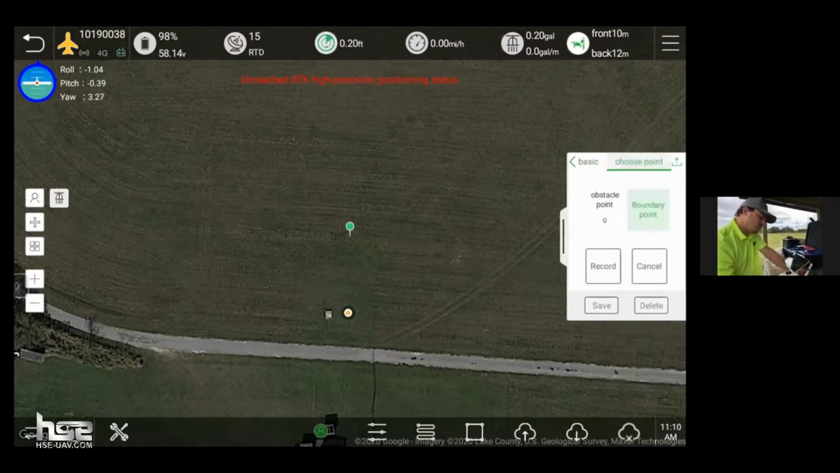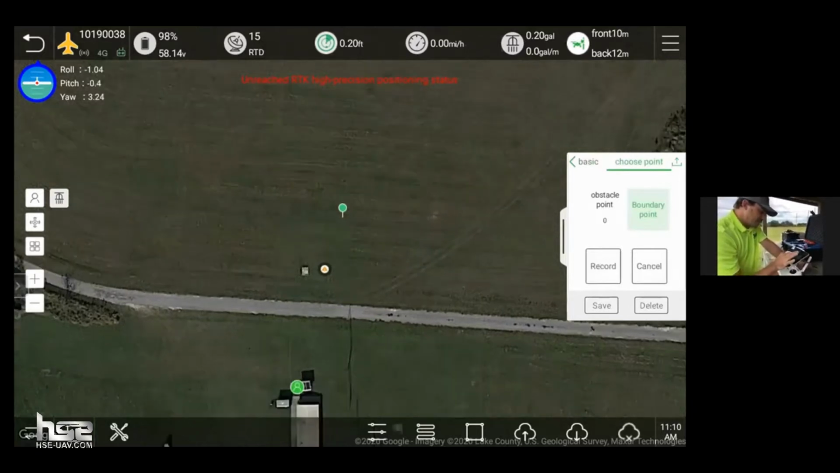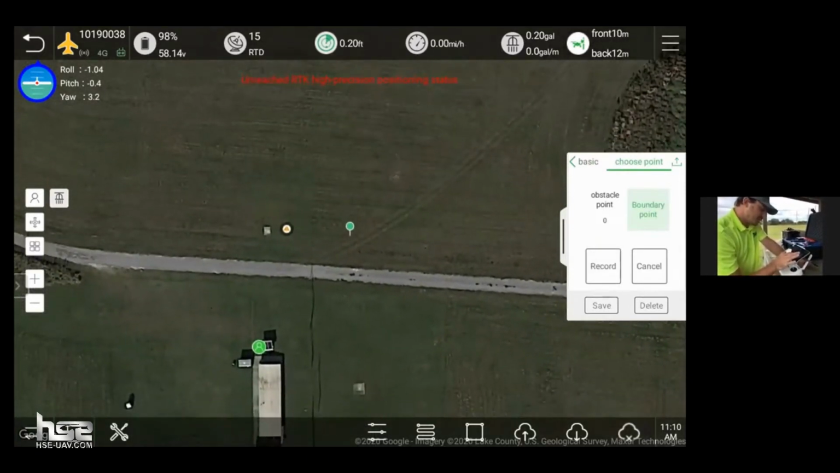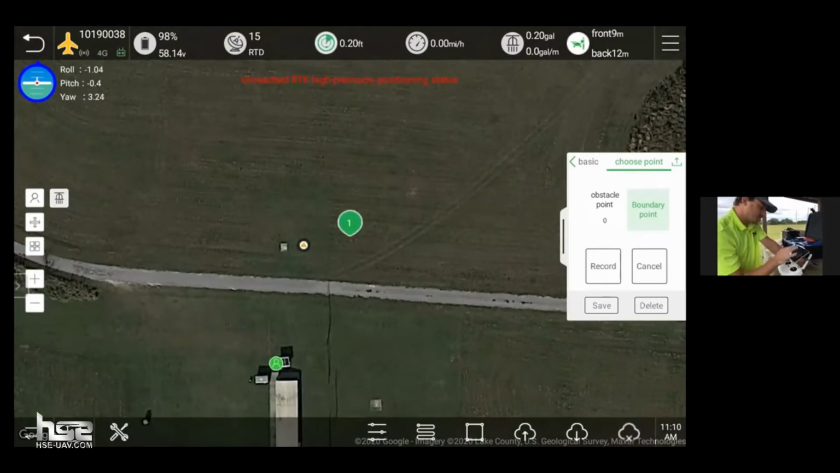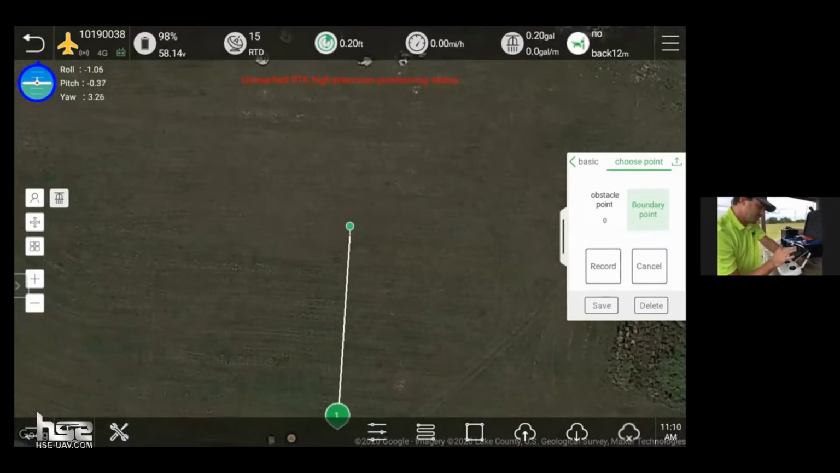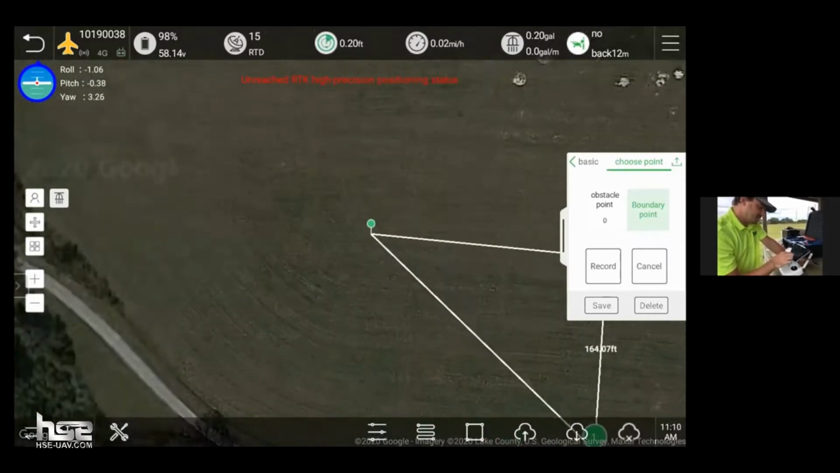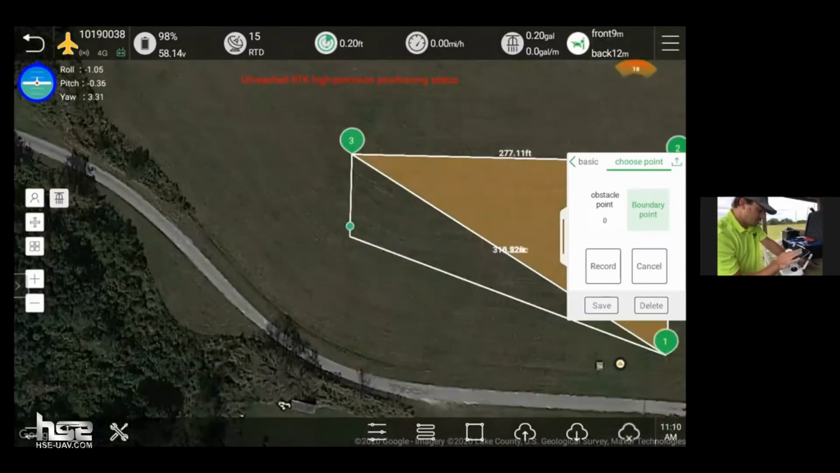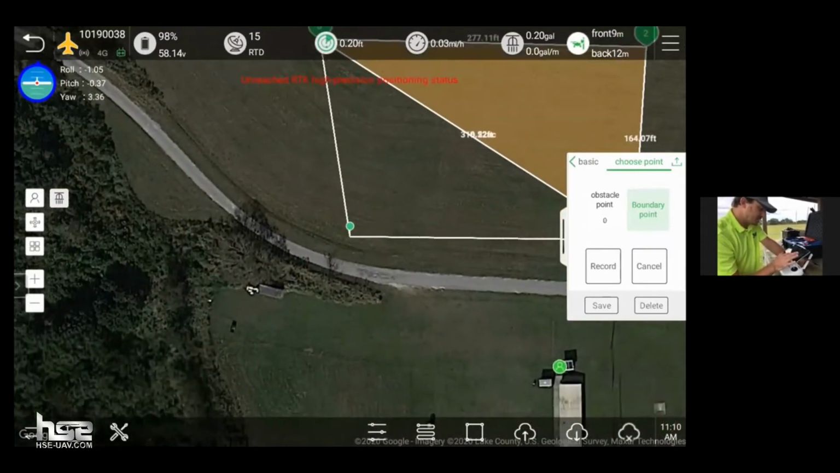So we're gonna go up to choose point. We're gonna select boundary point. And you can see as I move the map around, I'm able to set my marker where I want it. So I can hit the record button, and that's gonna be my first point. I can move up here and set my second point. And I'm just gonna keep a simple pattern for this demo and just do 4 points.